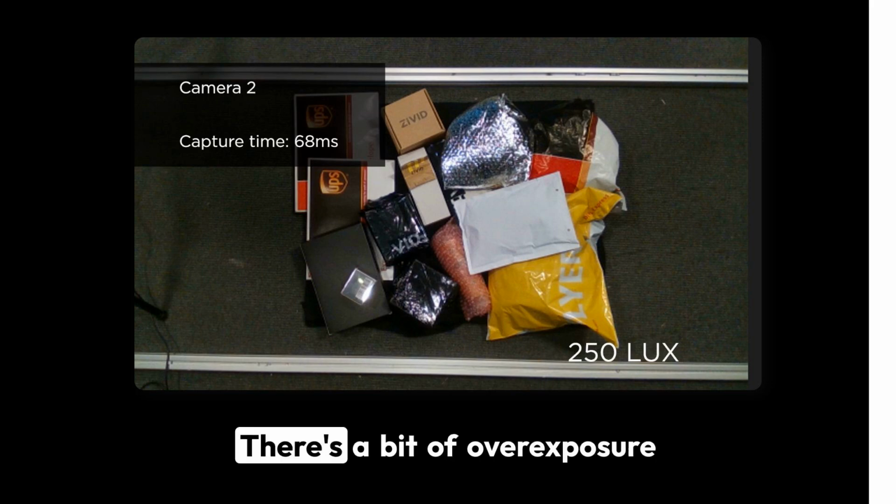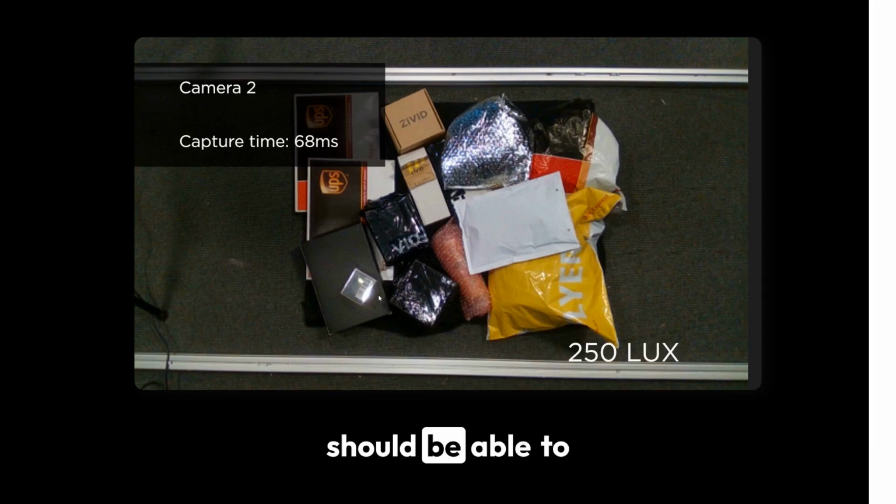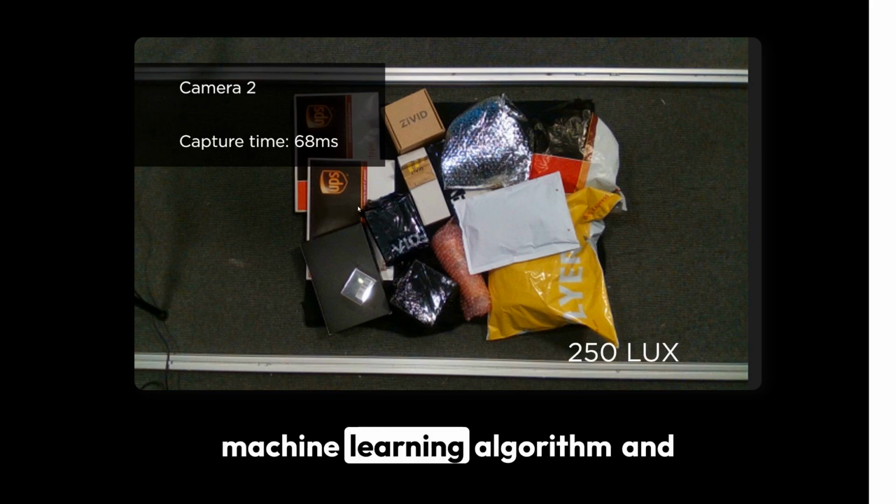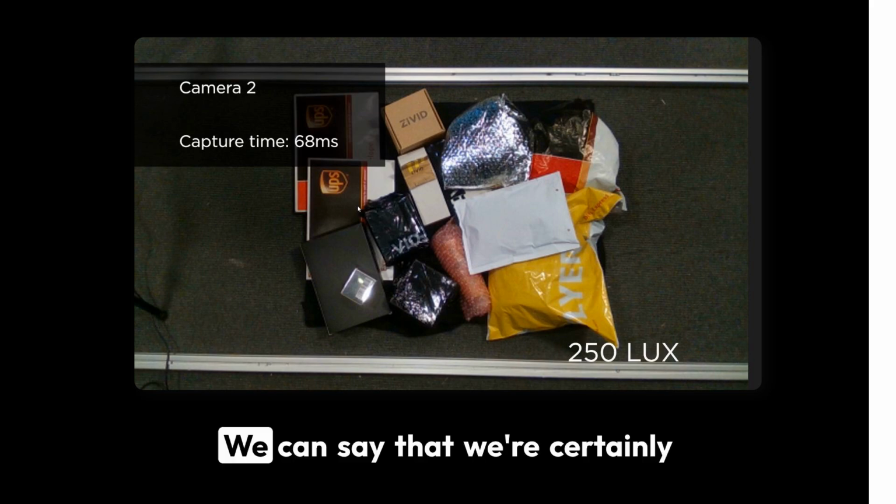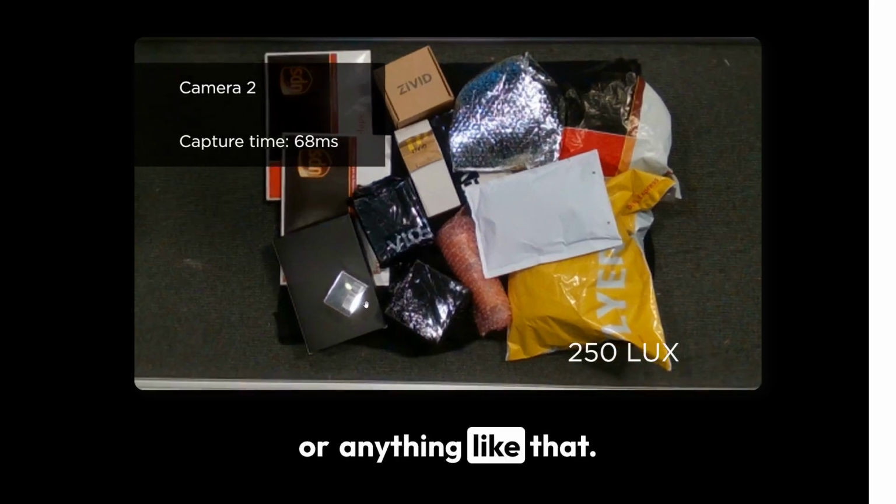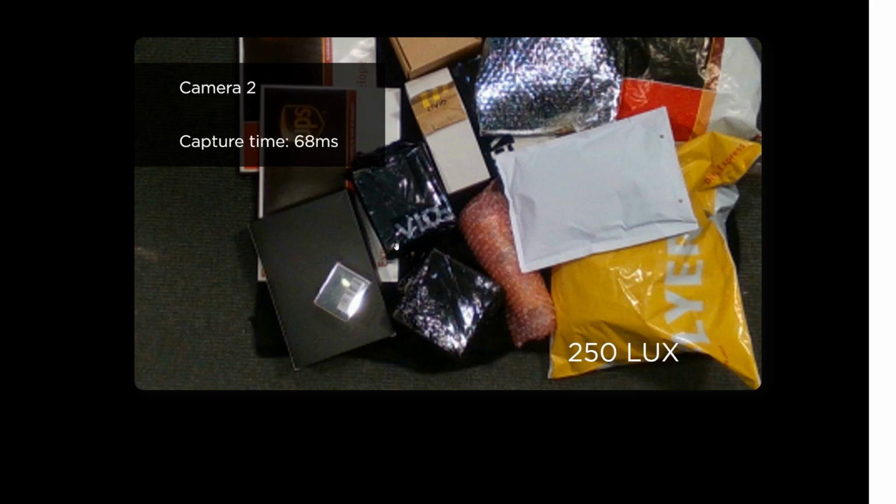Yeah, there's a bit of overexposure and some highlights, but overall, you should be able to use this color information and pass that into your machine learning algorithm and hopefully get something out. We can see that we're certainly not able to read any barcodes or anything like that. So it's not a high quality image, but it's okay.